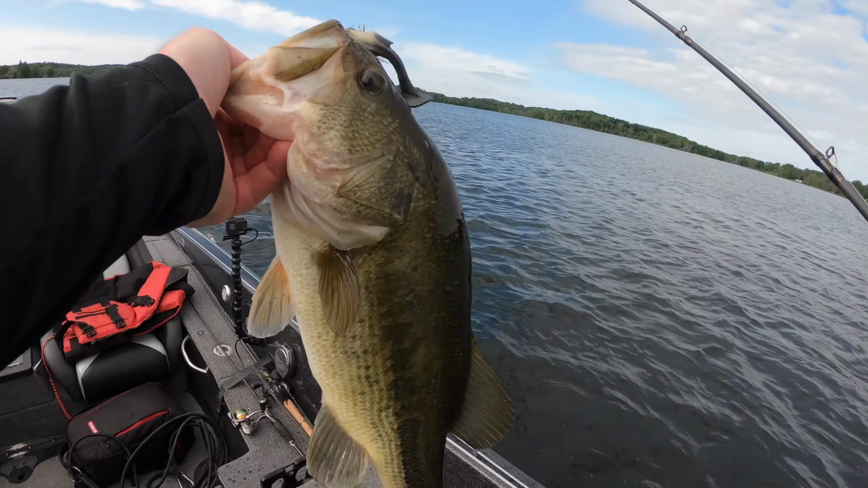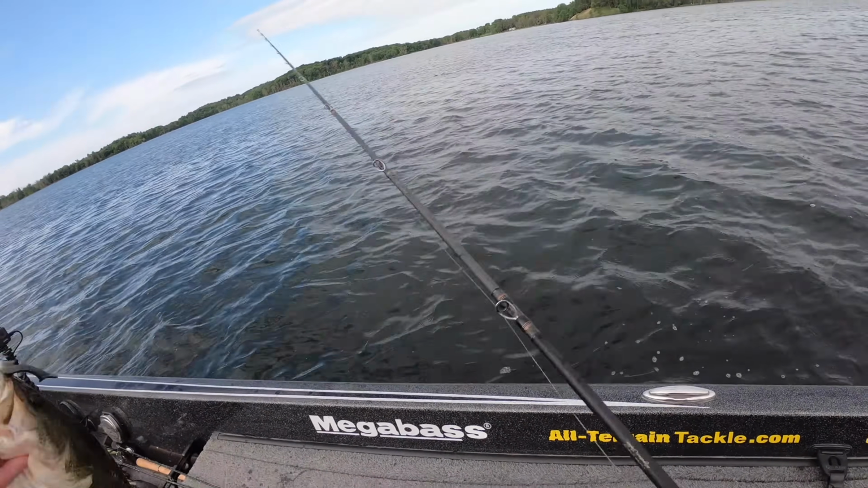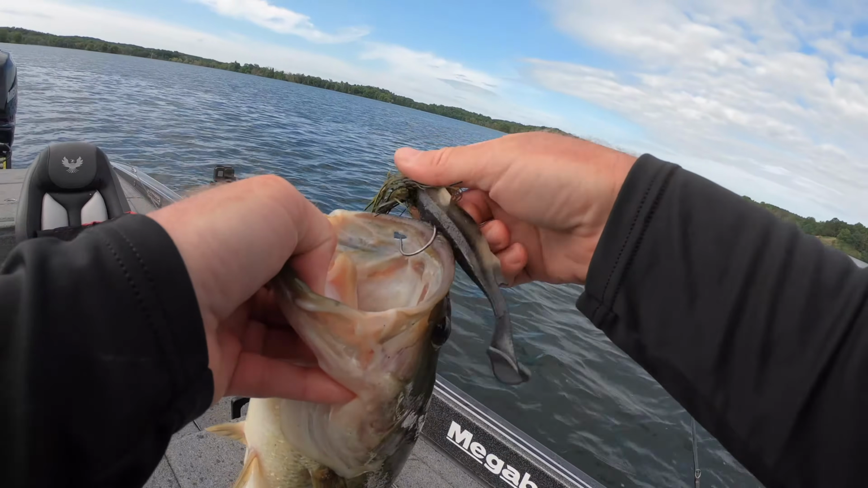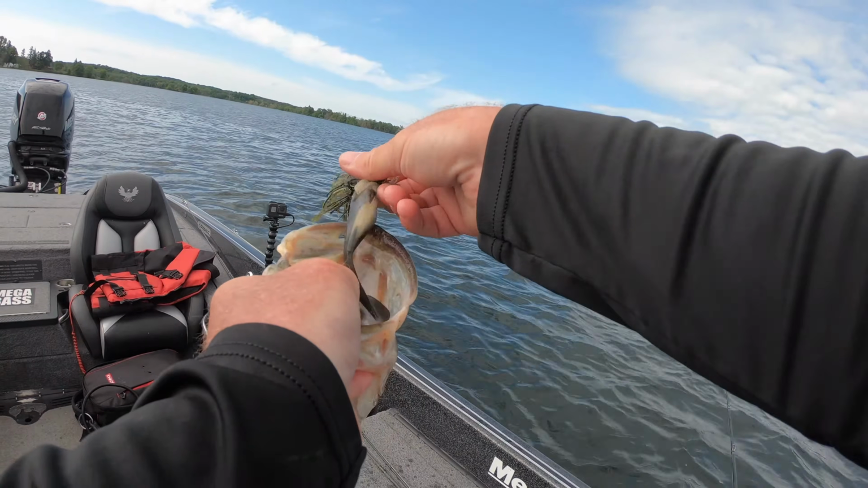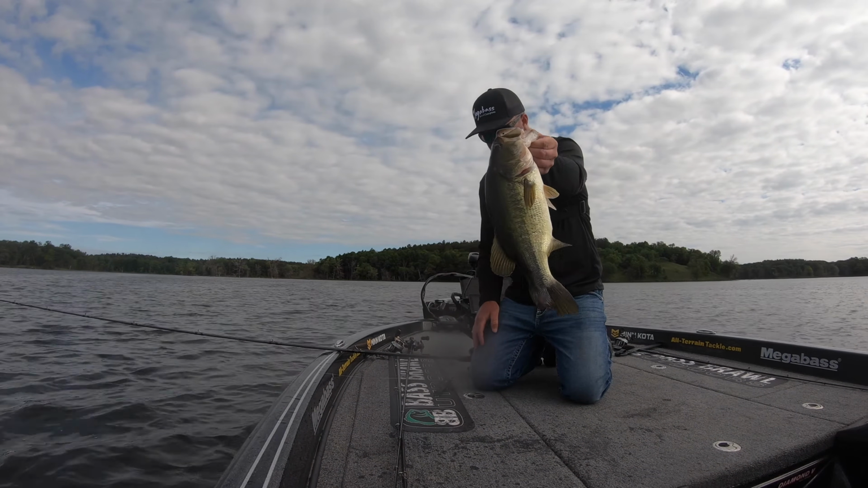Two fish within the first 5 minutes. Look at that. That's dangerous there. Look at how loose that was. That jig, there is nothing holding that. If he would have jumped hard, that fish would have been gone.